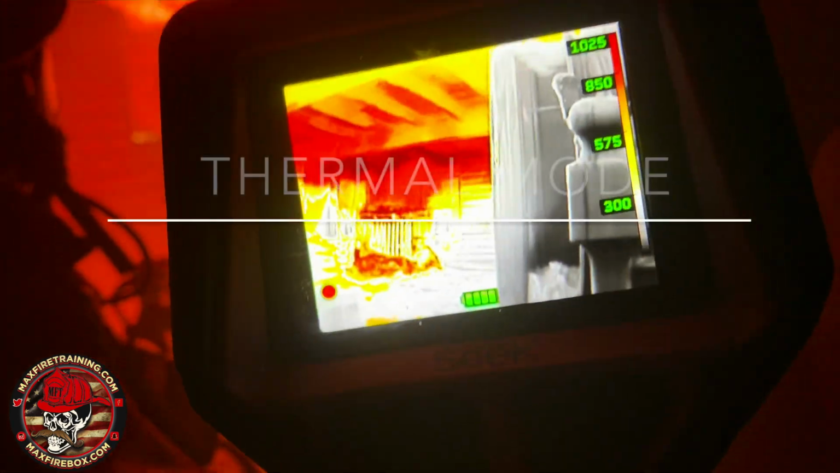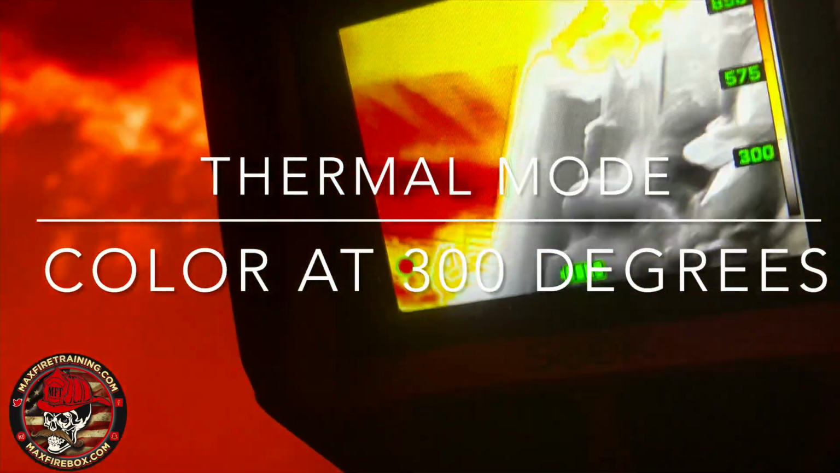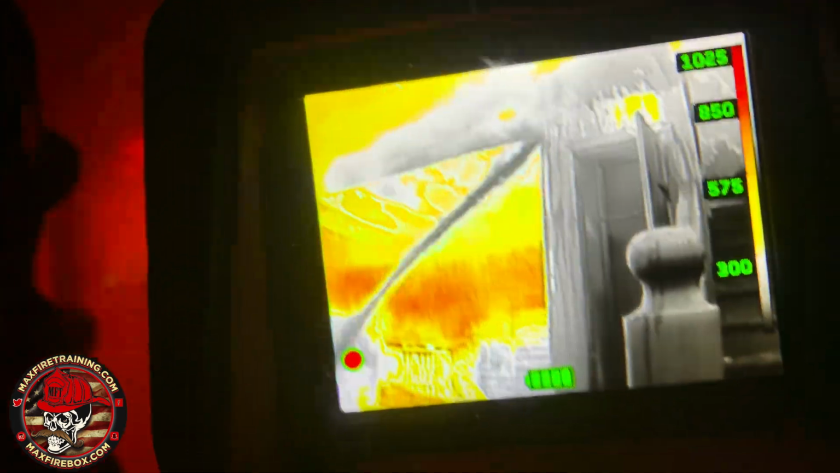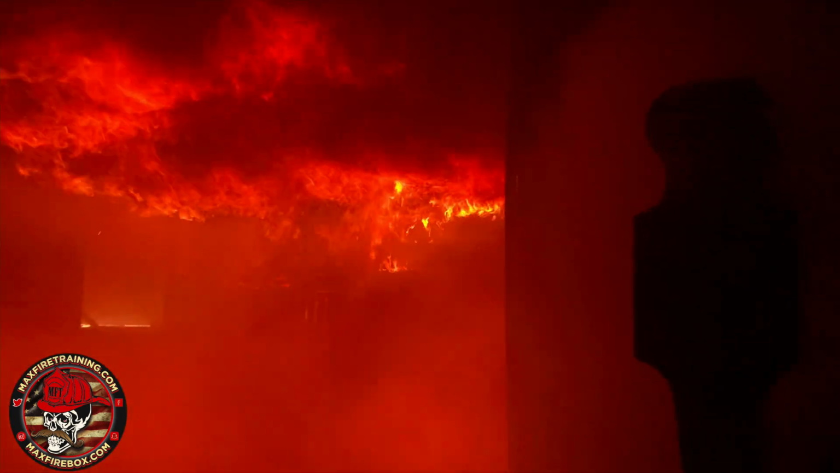Look upstairs with your thermal camera. See the value of having the thermal camera? Look at mine compared to yours. See the difference? Yeah. A little bit of water, Joe. Good, good, good. You guys are getting a great burn. Really good burn.